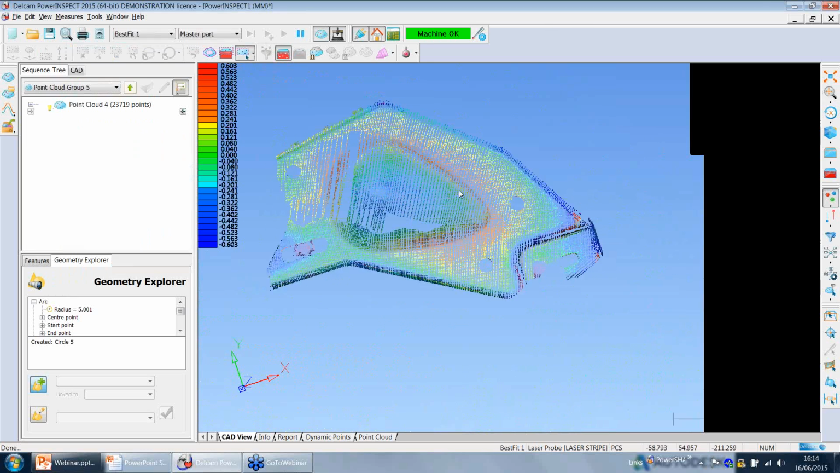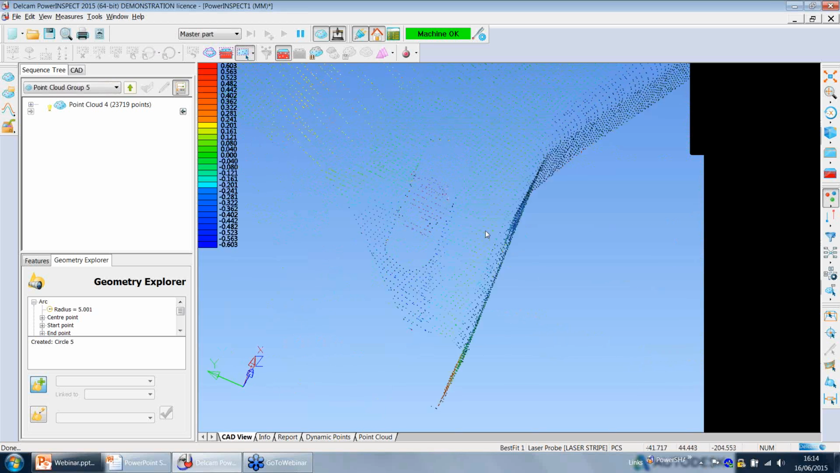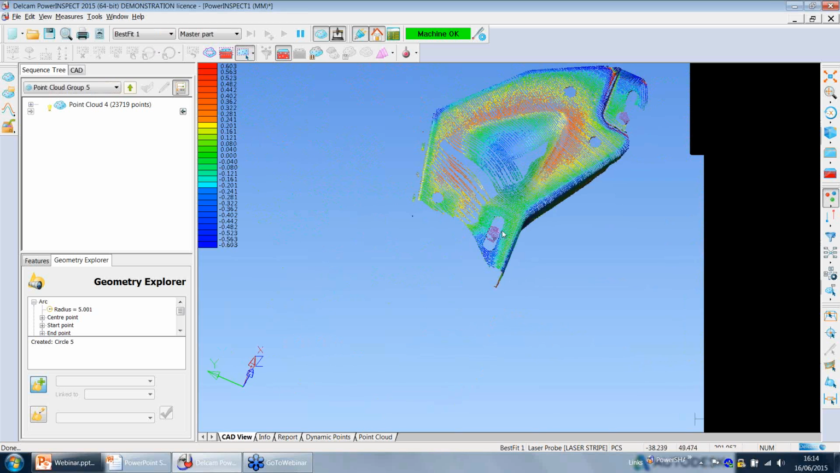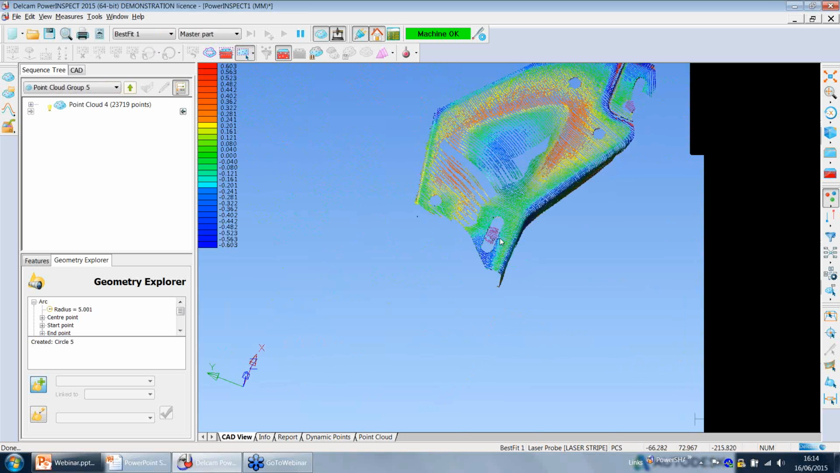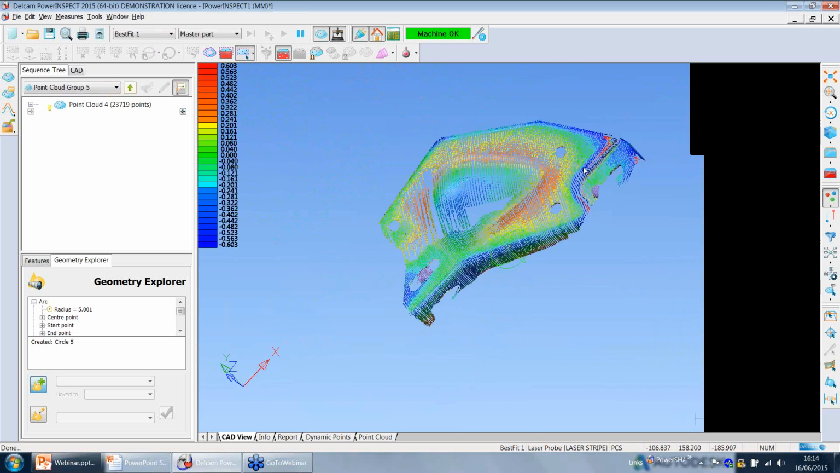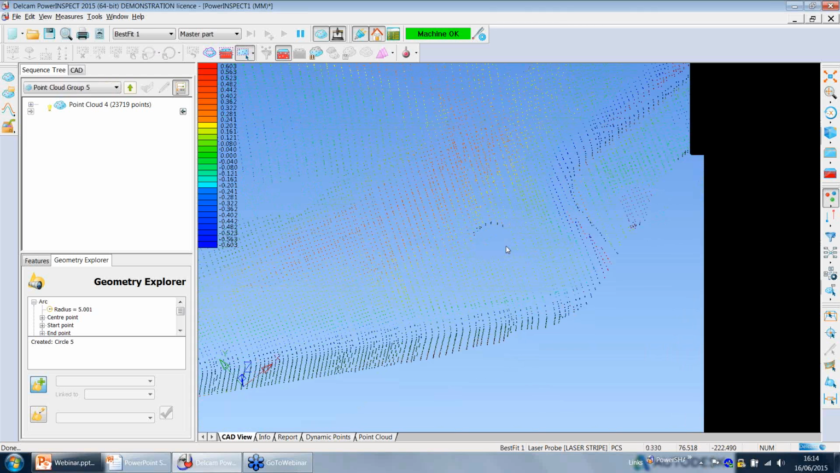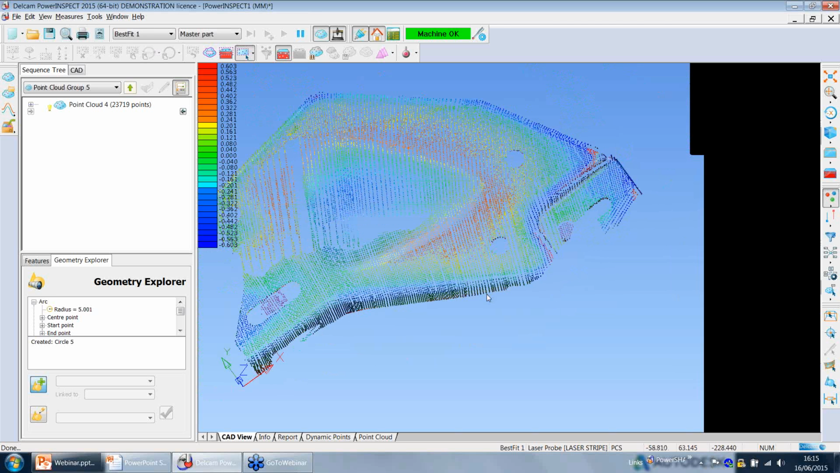And the same thing we could do with a slot, but actually because I put my part in the picture, we had a bit of noise here, so we have to be careful when we use the selector, obviously, because PowerINSPECT is trying to fit the geometric item on the area that we select. So if the scan is not good, we might have some unexpected result.